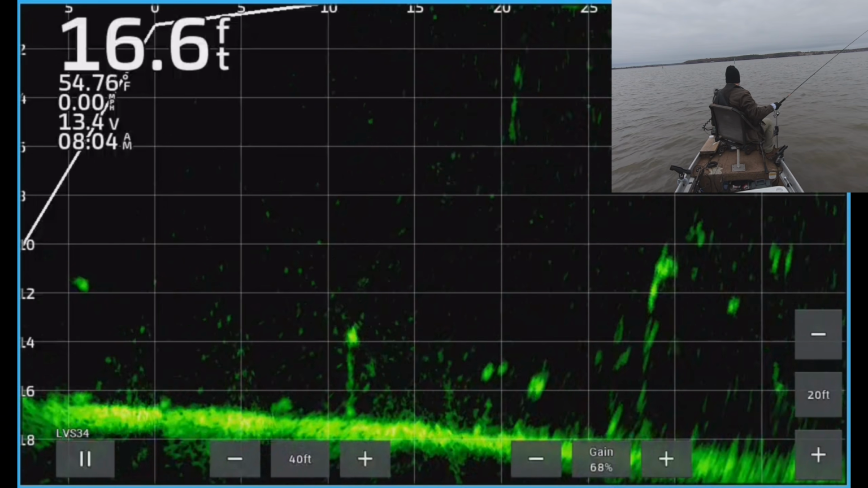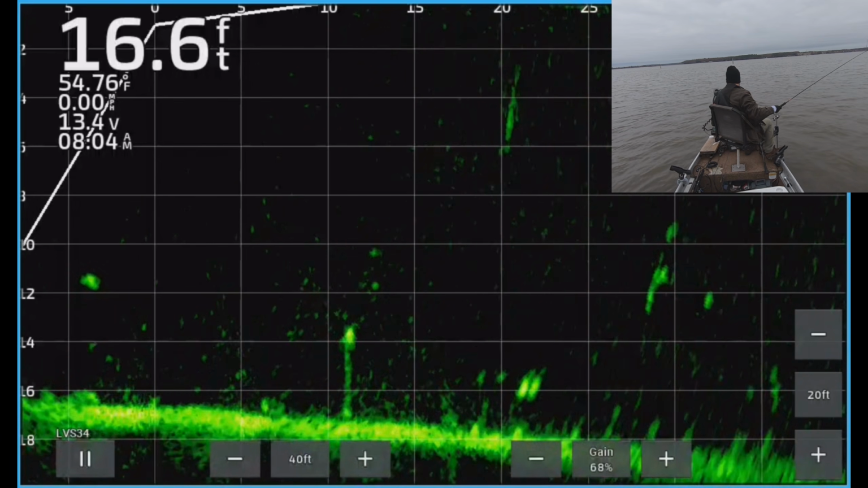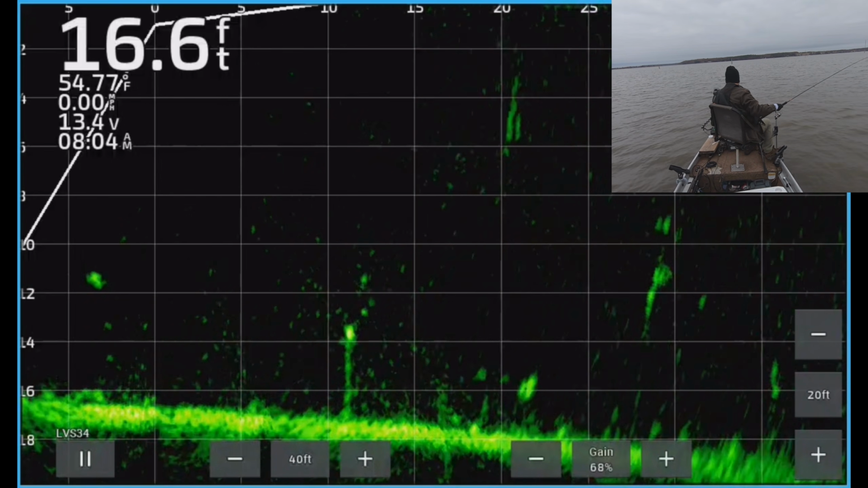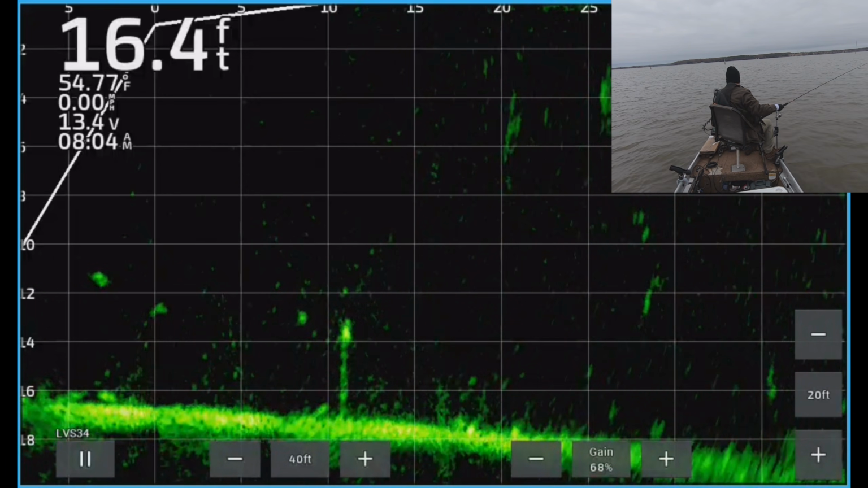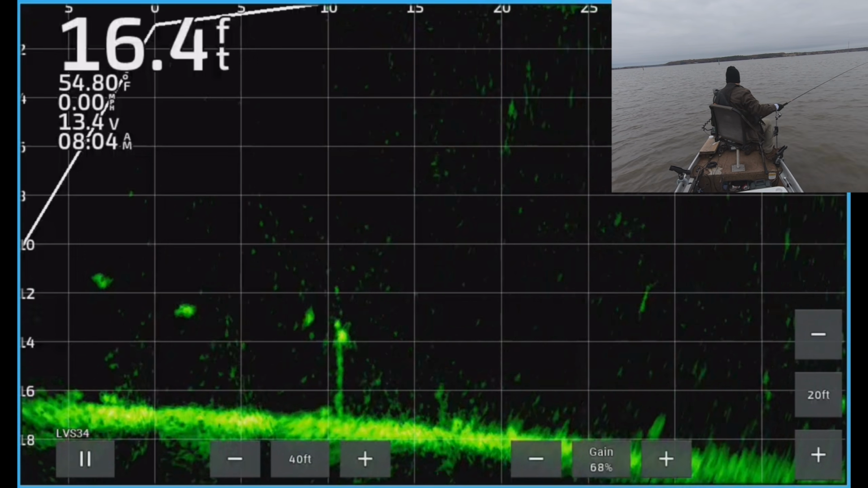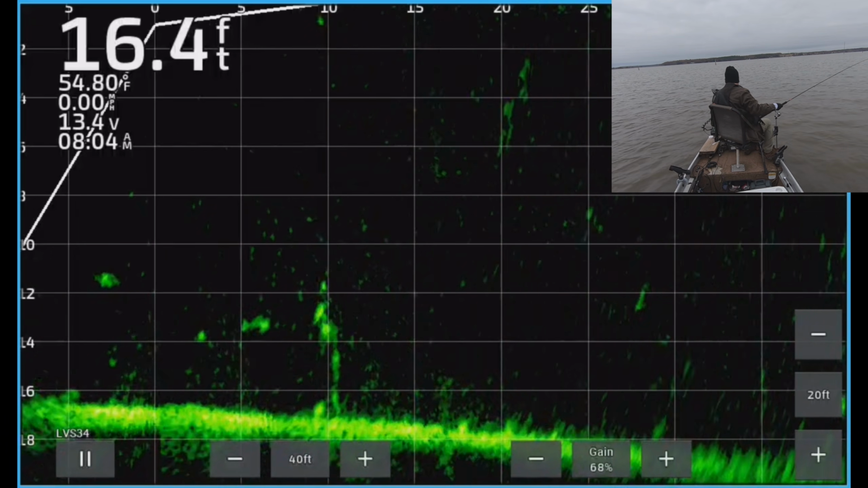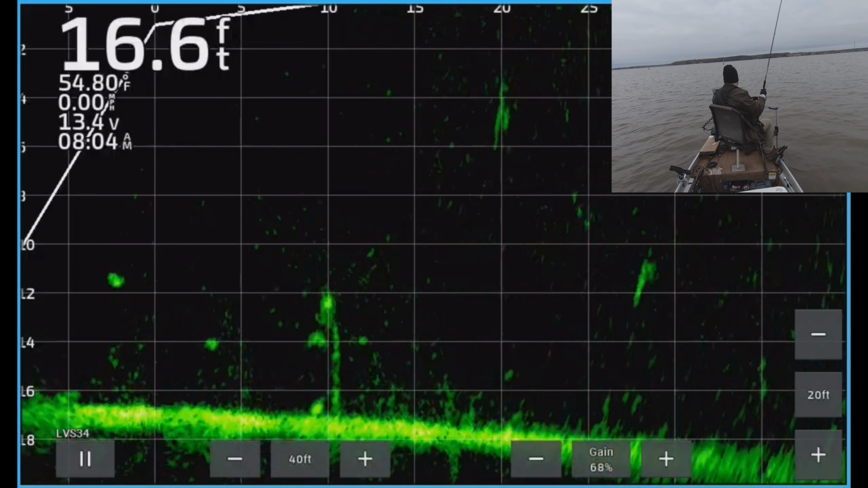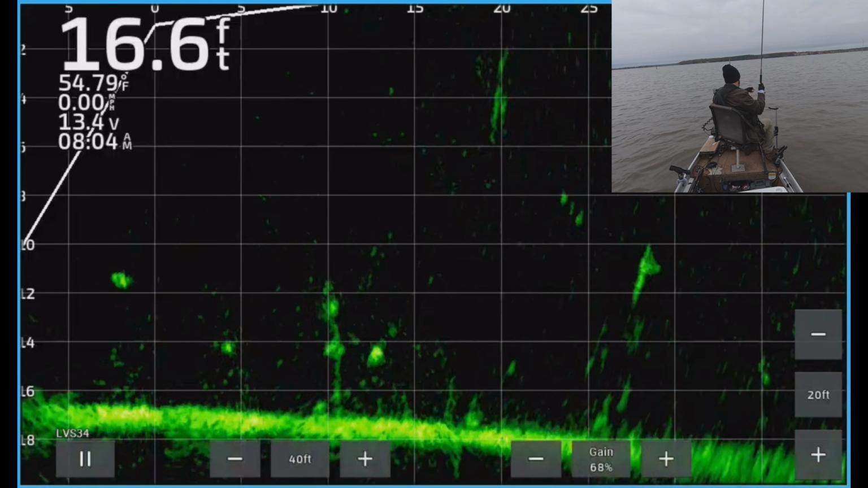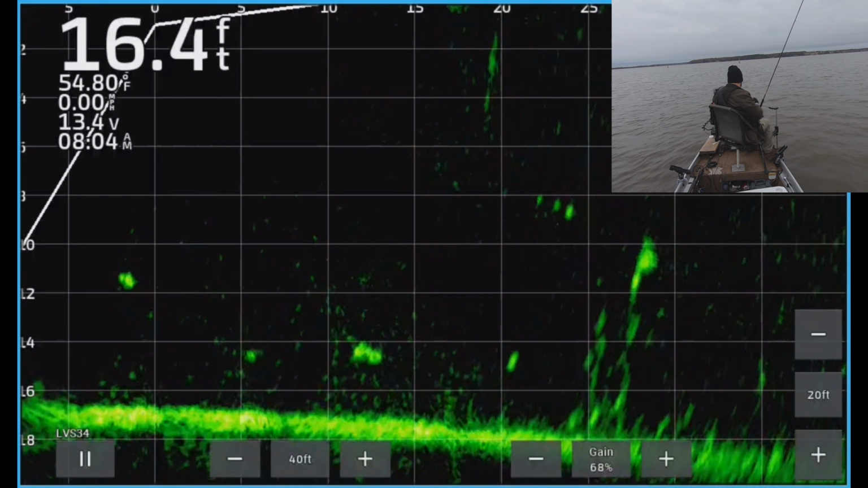Still slightly to the left of him, but yeah, we're gonna try and drift back that way. See if he'll come off of there. Yeah, he's moving. He's moving. There he is. Oh, I missed him. He hit it, but I missed him. No hook set.